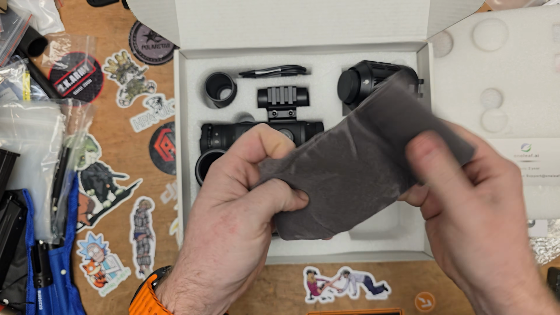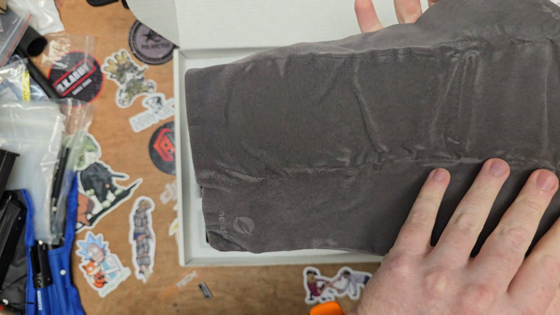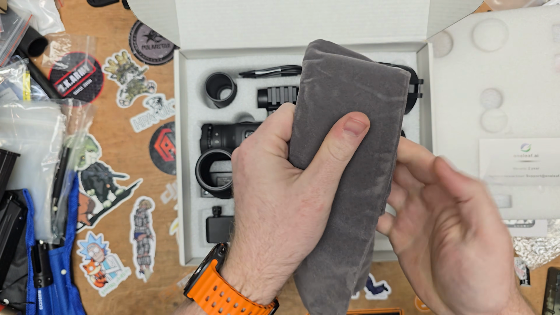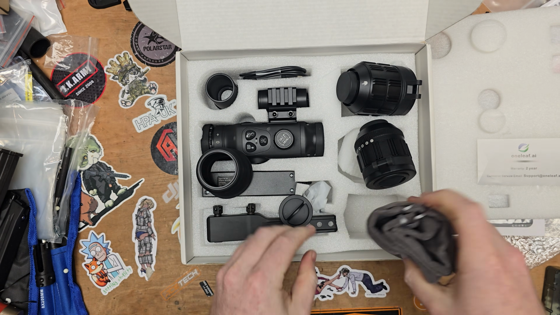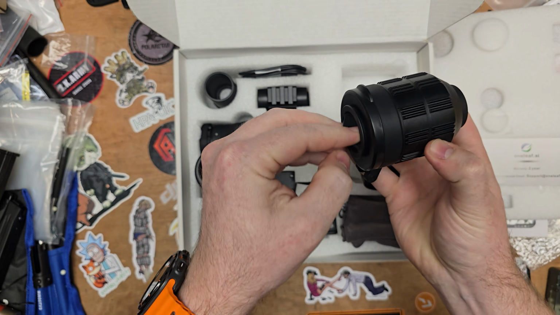What's this here? This looks like some kind of little bag for it. It's got the Oneleaf.ai logo on there. So there's another cap there. Where do I have that from? That was off that lens.